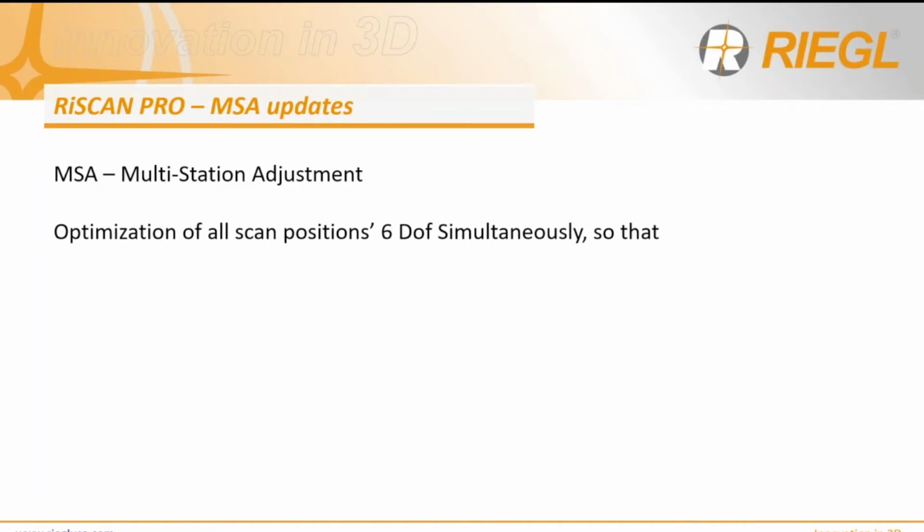So some new updates in RiScan Pro, particularly MSA. For those that have not used MSA, there is an MSA2, which stands for multi-station adjustment, that allows optimization of all scan positions within 6 degrees of freedom simultaneously.